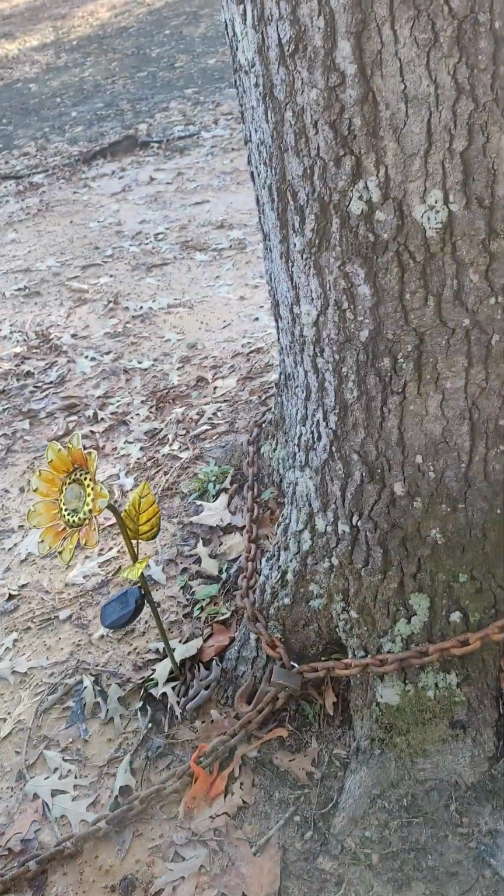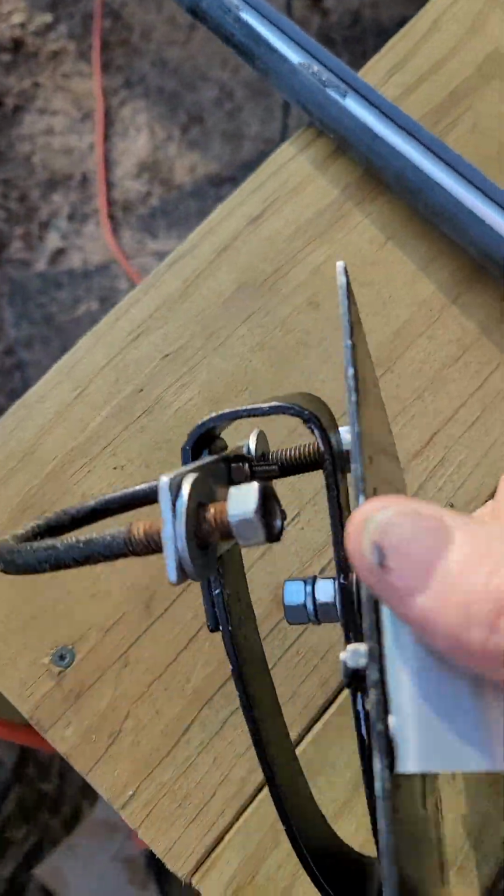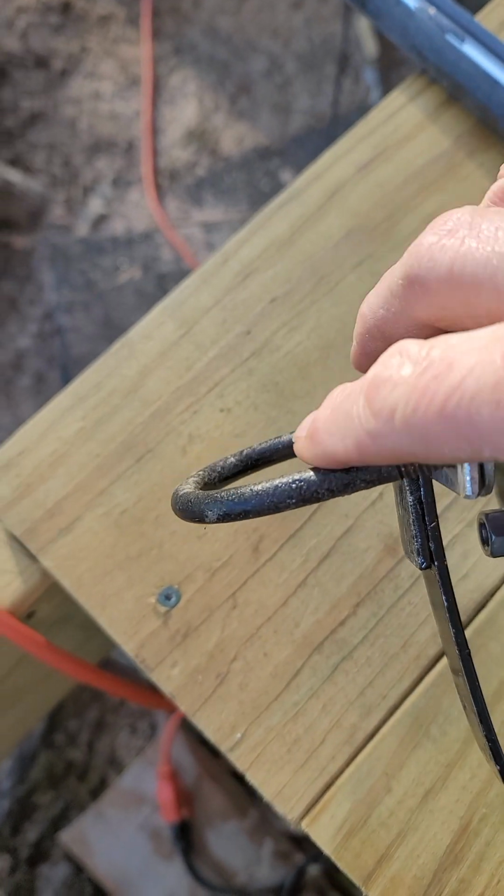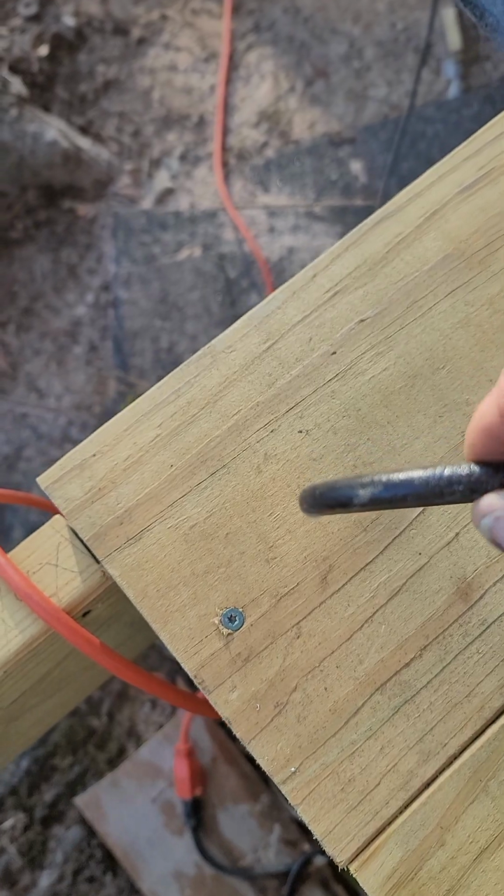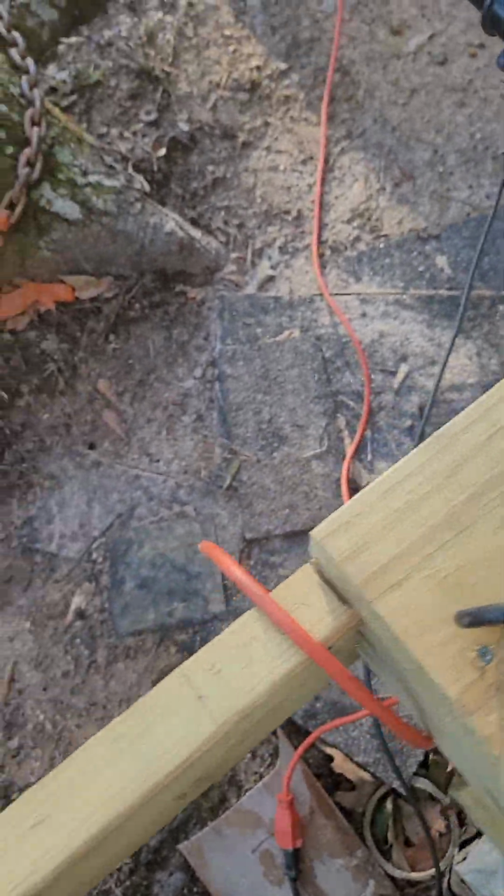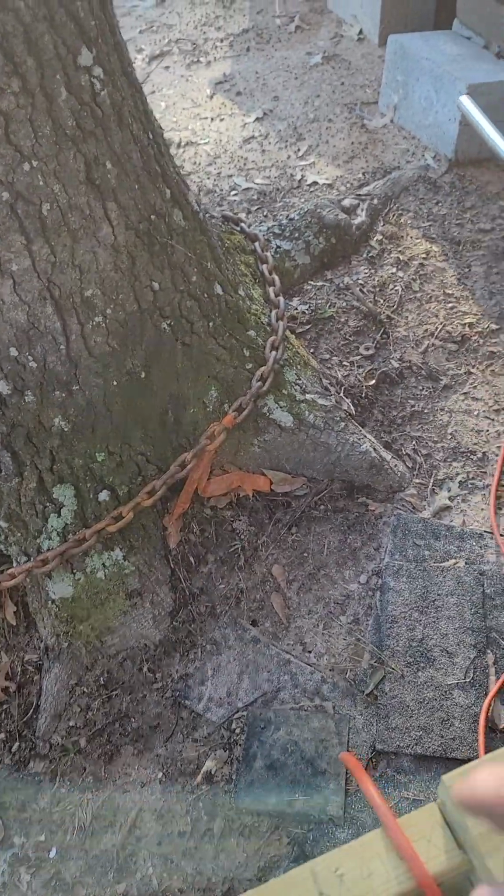So having said that, I made an adapter. I'm going to switch to the forward mode here. I made this adapter here, and this U-bolt goes around my Ulterra collar that holds my belt that goes up and down. And I know they don't recommend you putting any extra weight on your Ulterra, but I'll tell you what messes up my Ulterra belts.